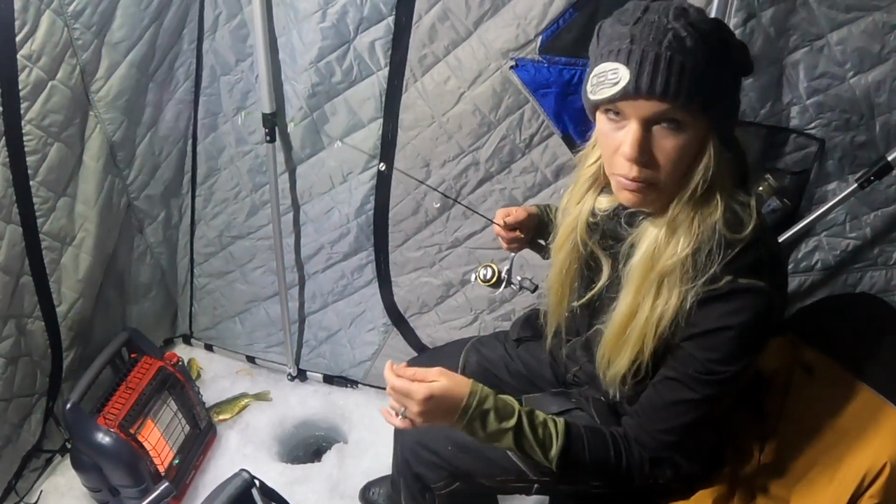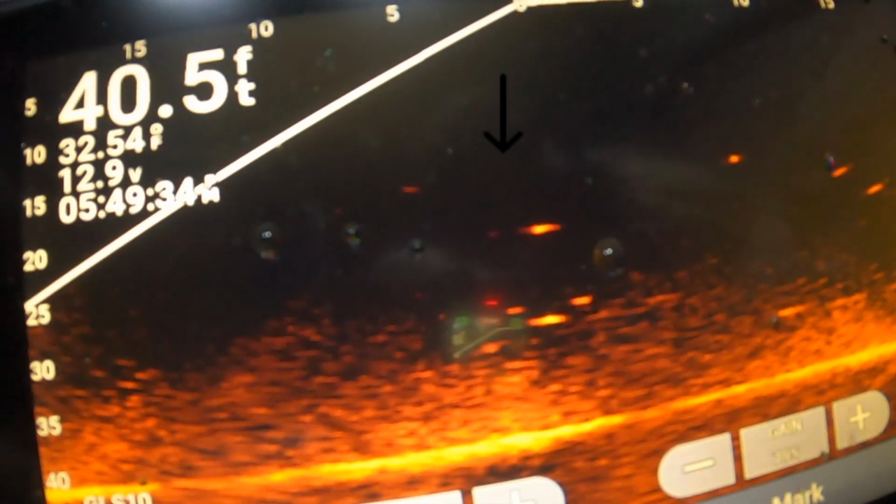The live scope does a good job of showing that as I fall. See him falling to the crappies here, all suspended, right there. He's going to look at it.